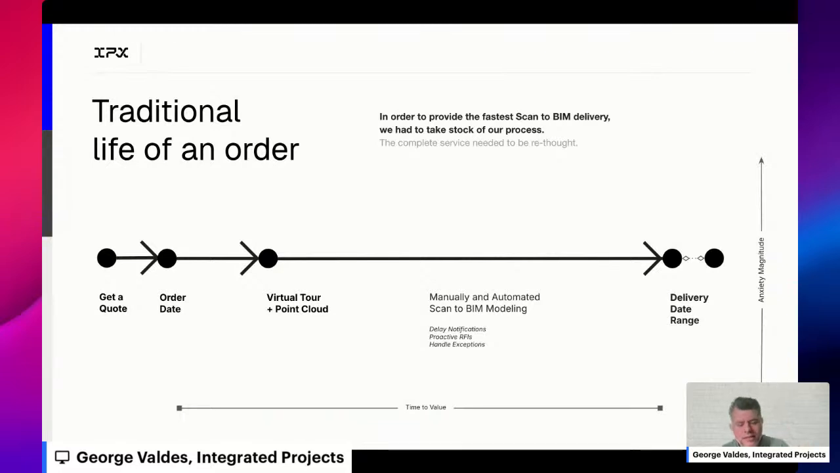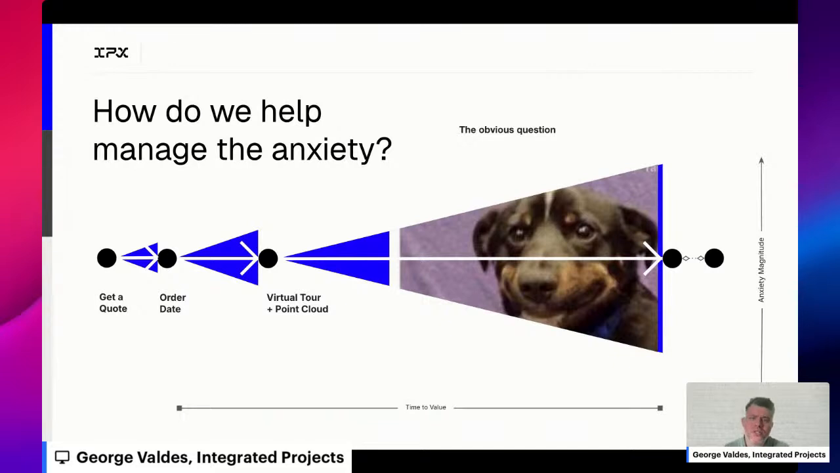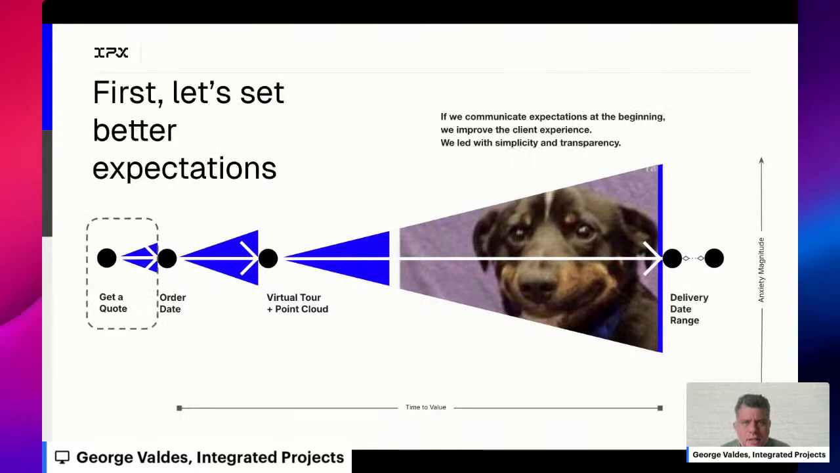But what that didn't change necessarily was the anxiety part, right? Anxiety is going to kick in because even with communication, you still have this kind of urgency to get the actual deliverable in hand, right? And so for us, the obvious question is, how do we actually help with this anxiety? To go back, we wanted to first start with expectations.